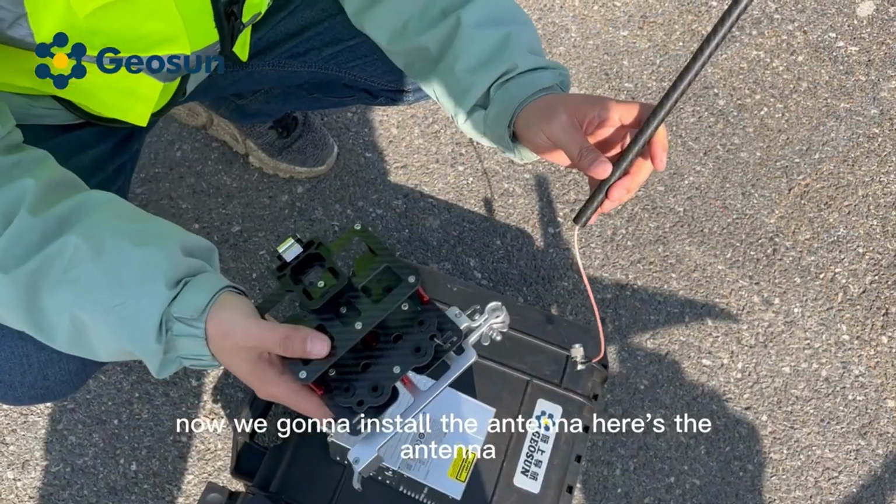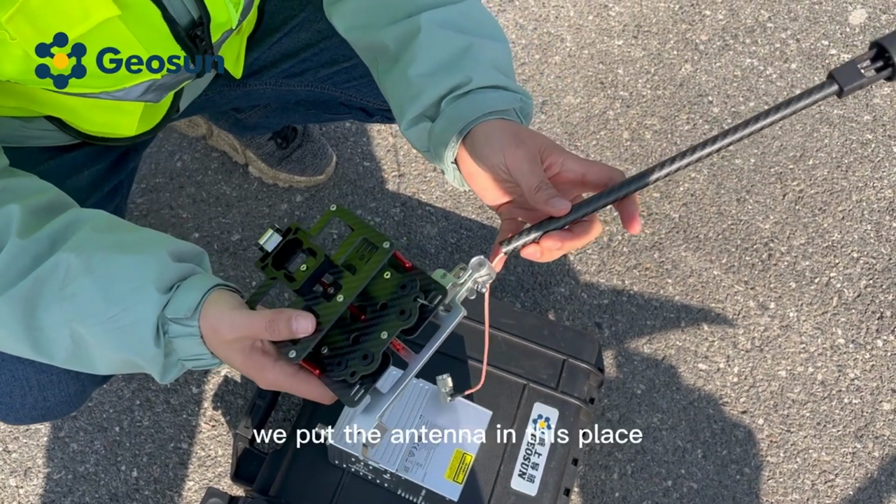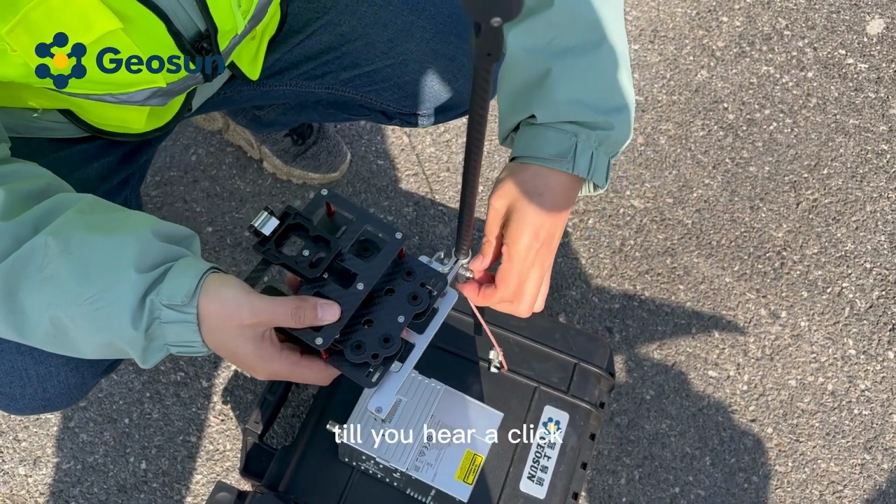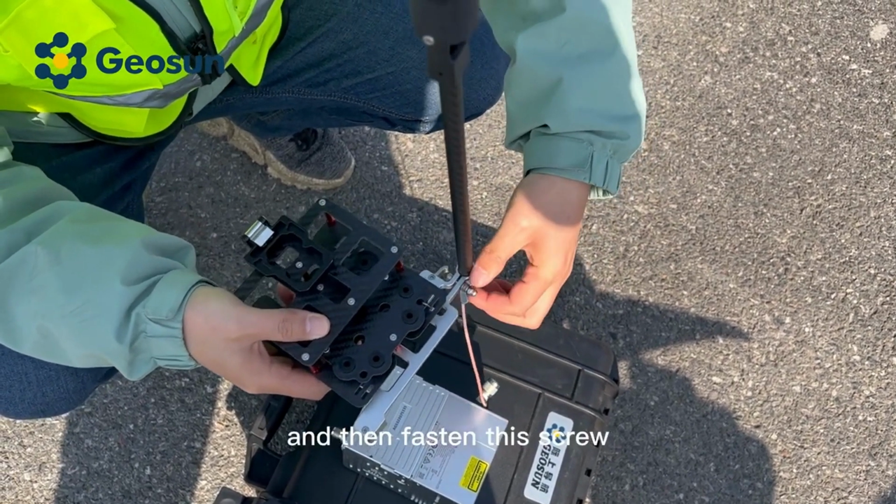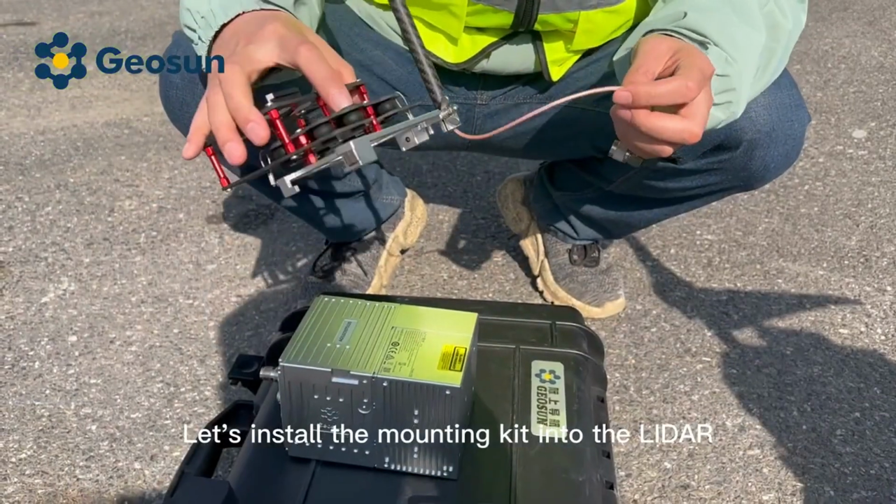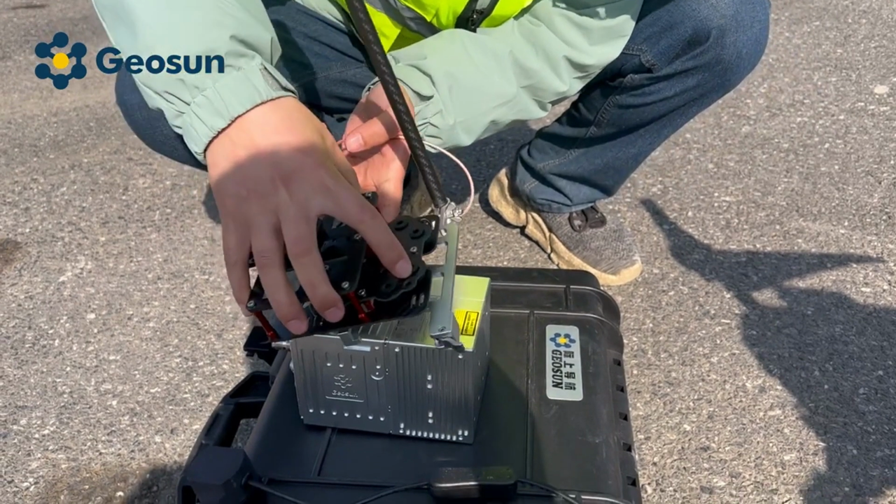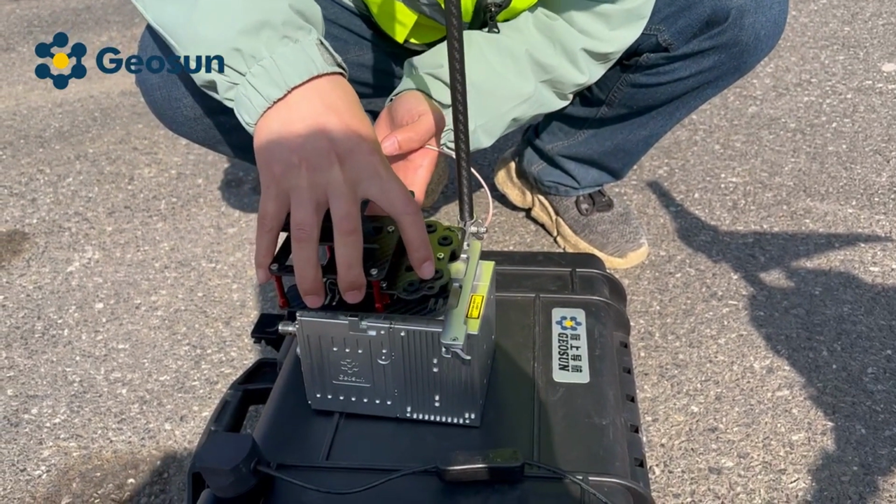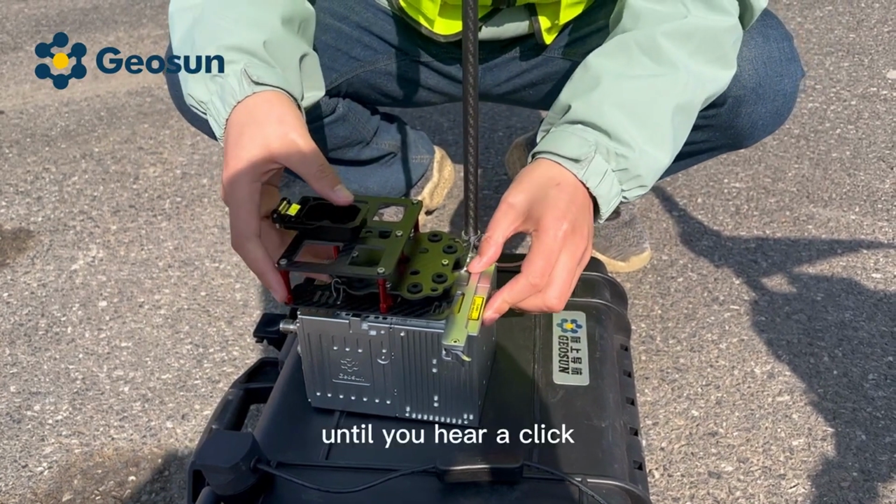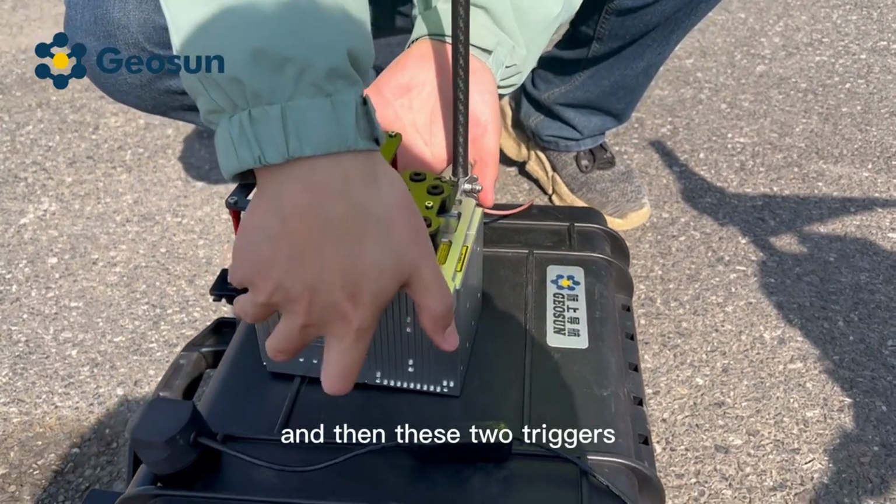Now we're gonna install the antenna. Here's the antenna. We put the antenna in this place until you hear a click, and then fasten this screw. Let's install the mounting kit into the LiDAR. Push the LiDAR forward until you hear a click, and then these two trigger.